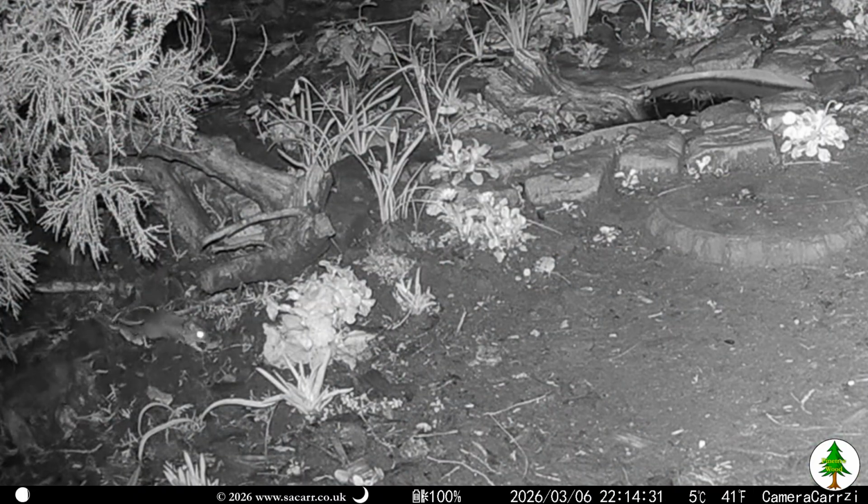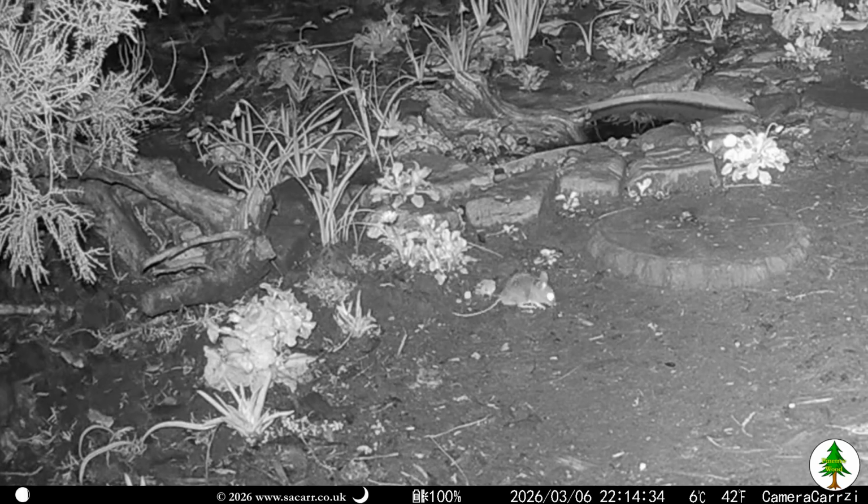One of the mice was spotted late that evening. It may have been Danger Mouse, but it's difficult to tell.